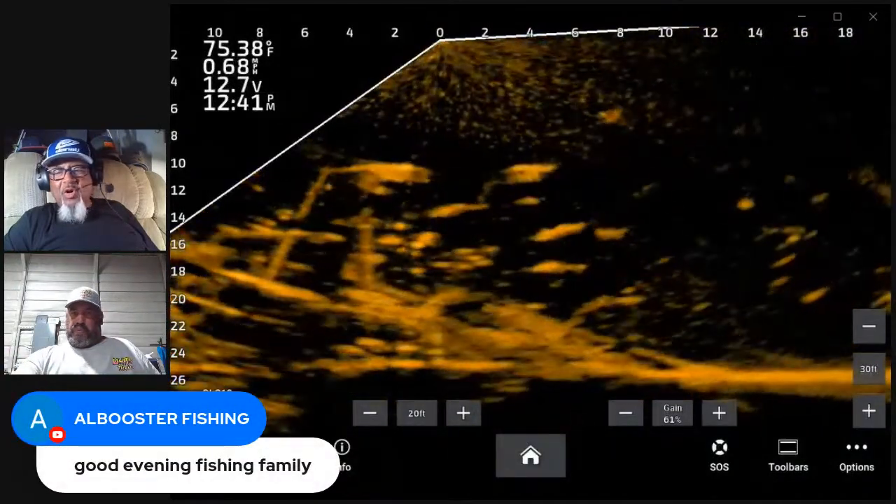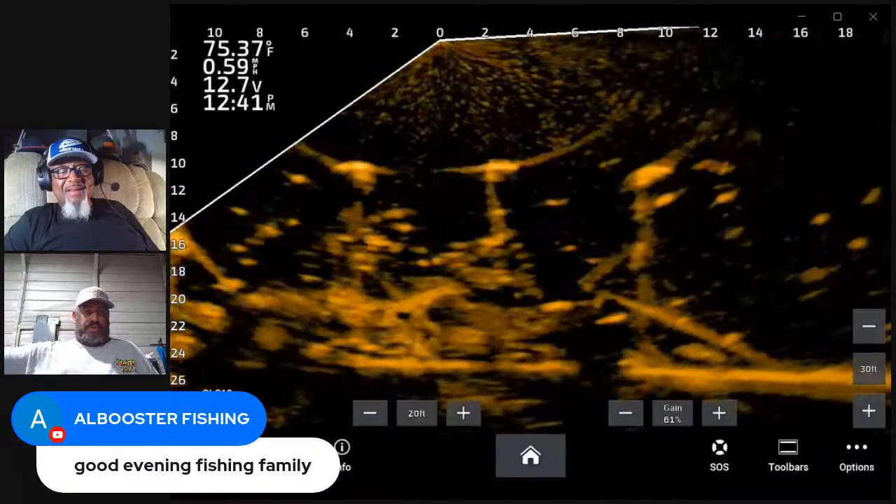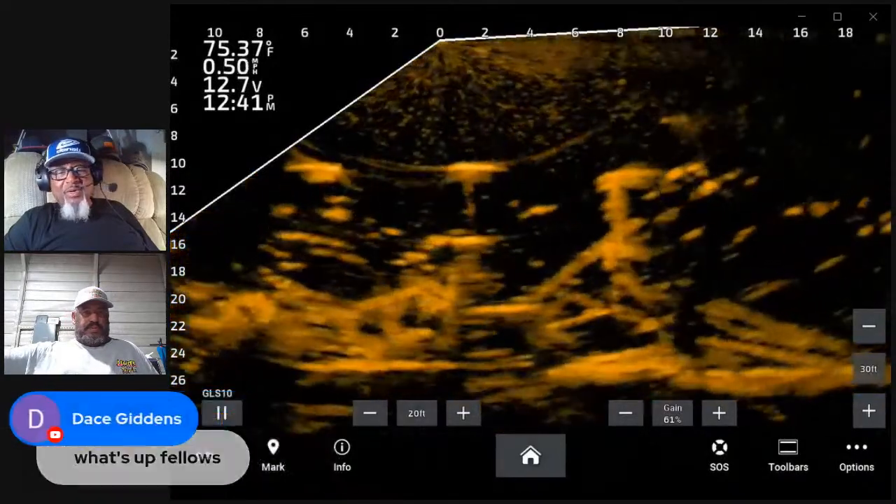Al Booster, what's going on, my man? What's up, Al Booster? I wish I could get my pointer to work on this thing.